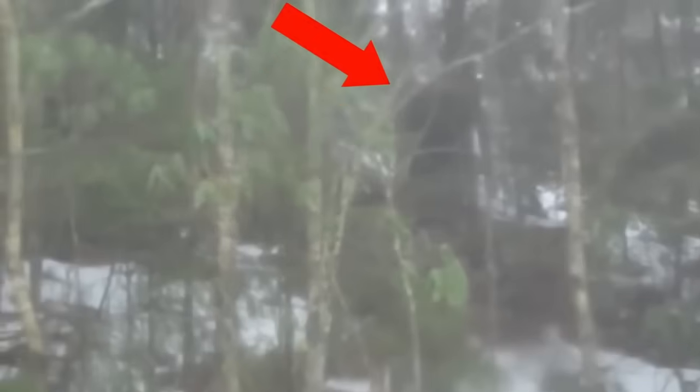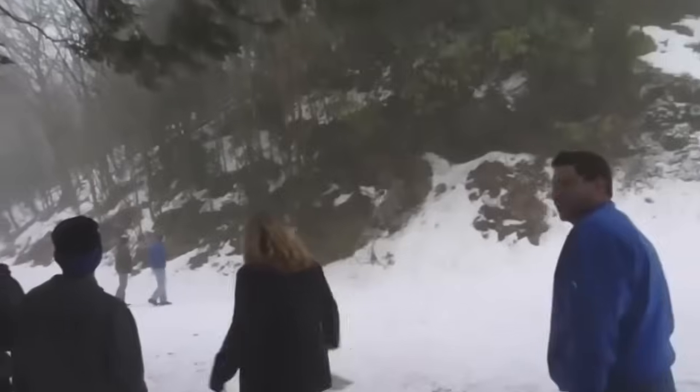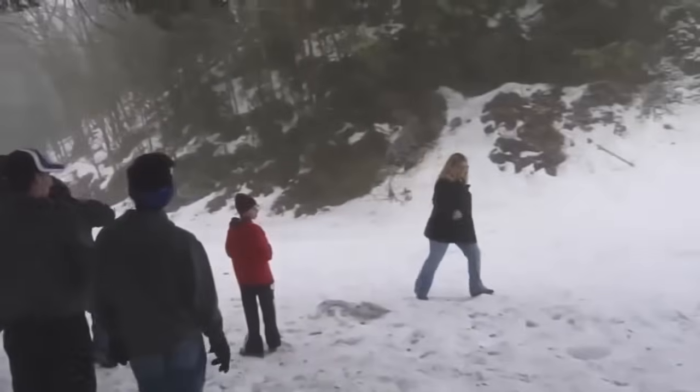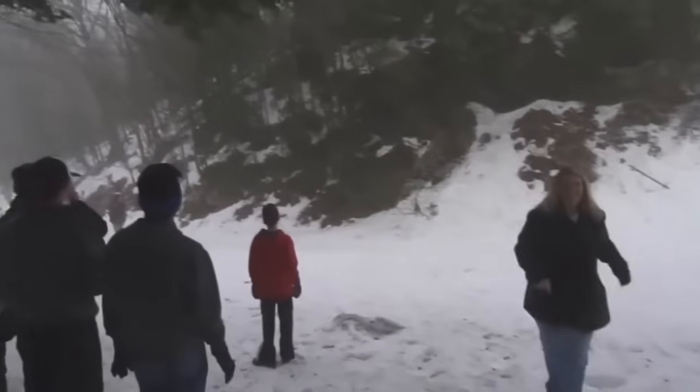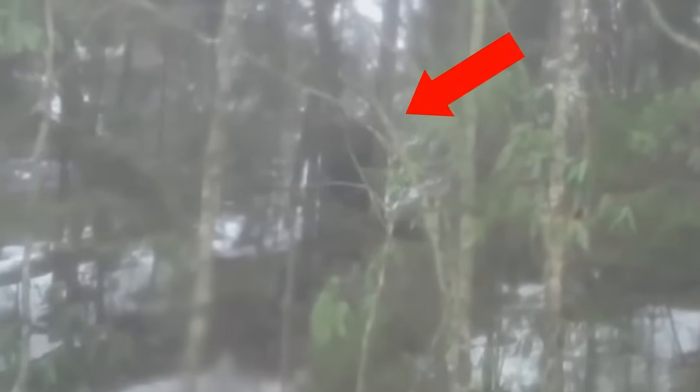Due to the thick woods, it was impossible to identify the camouflaging figure that was first assumed to be a huge bear, but a lady in this video could be heard saying, "Bigfoot." Do you see it? Look at it. So could it be a legendary Bigfoot? Or just another snow monster? Don't forget to share your views below.